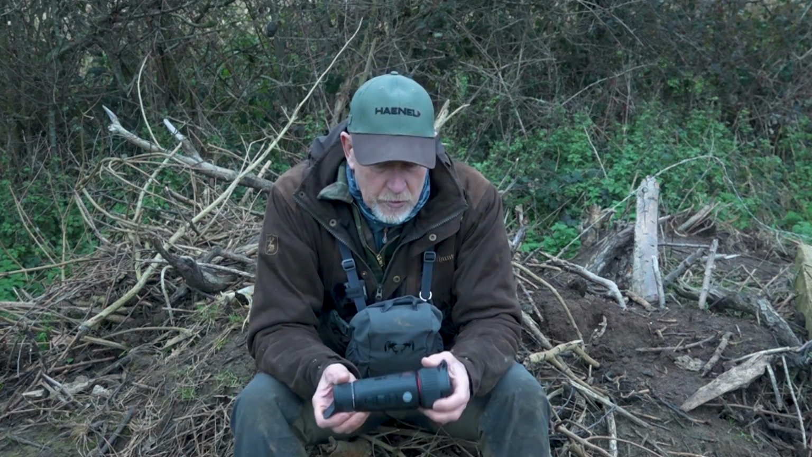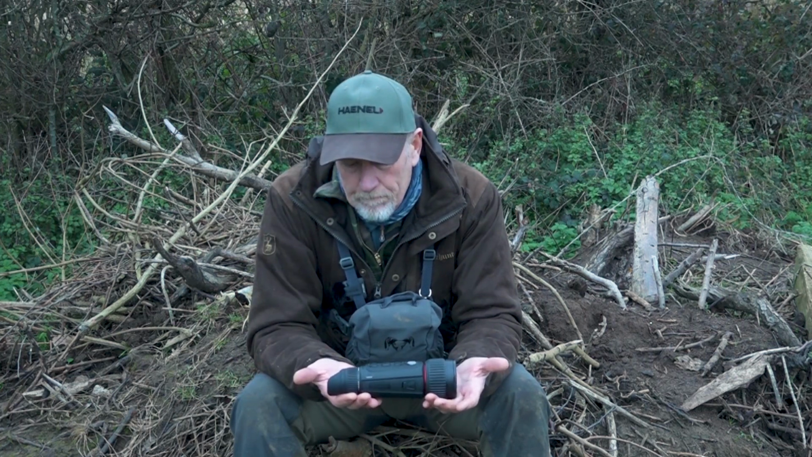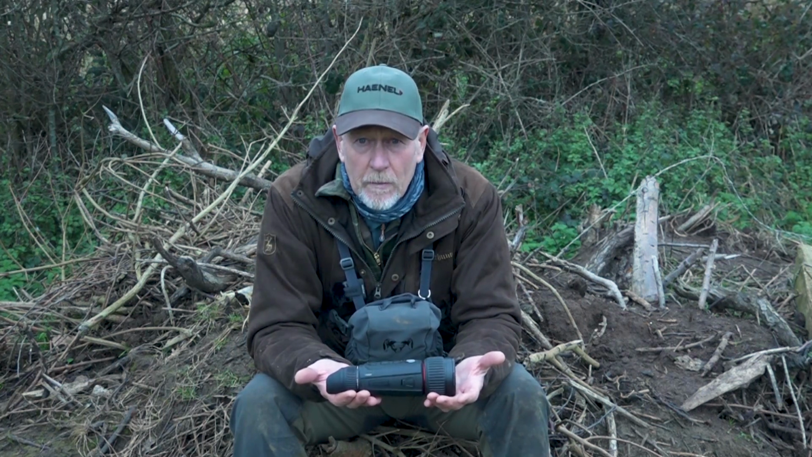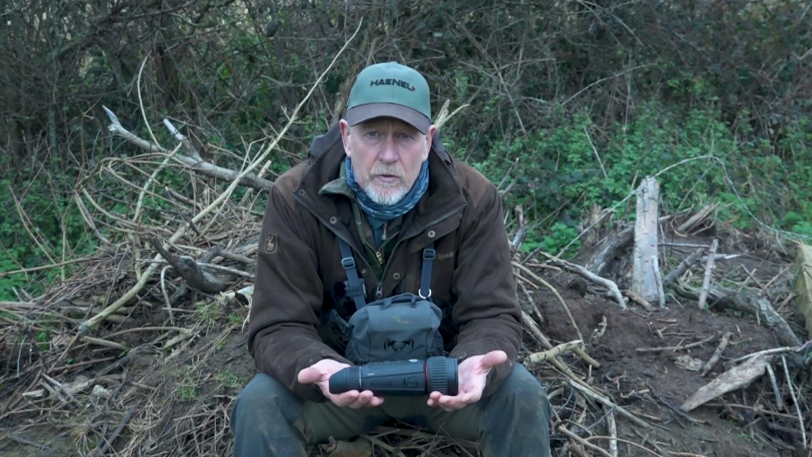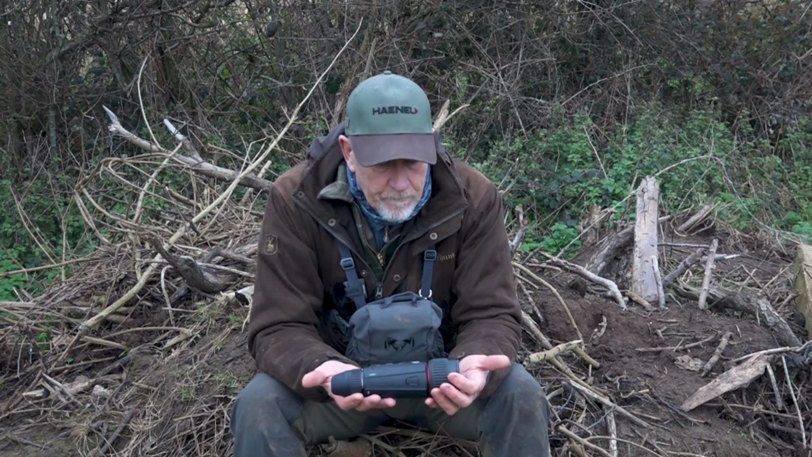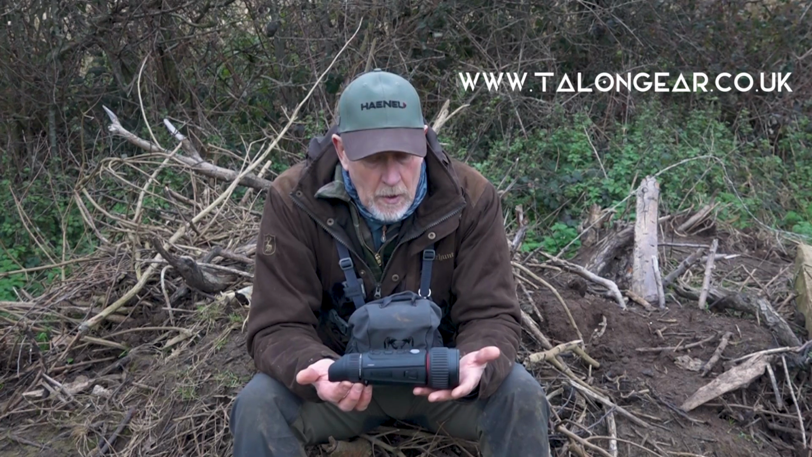Well built, robust, stands weather, operates to low temperatures. What's really not to like? Very, very good unit. Both the Nocpix units that I've tested are very much worthy of consideration if you're in the market for a thermal, for sure. The guys at Talongear can give you advice on that. The main distributors for these are Hawk.